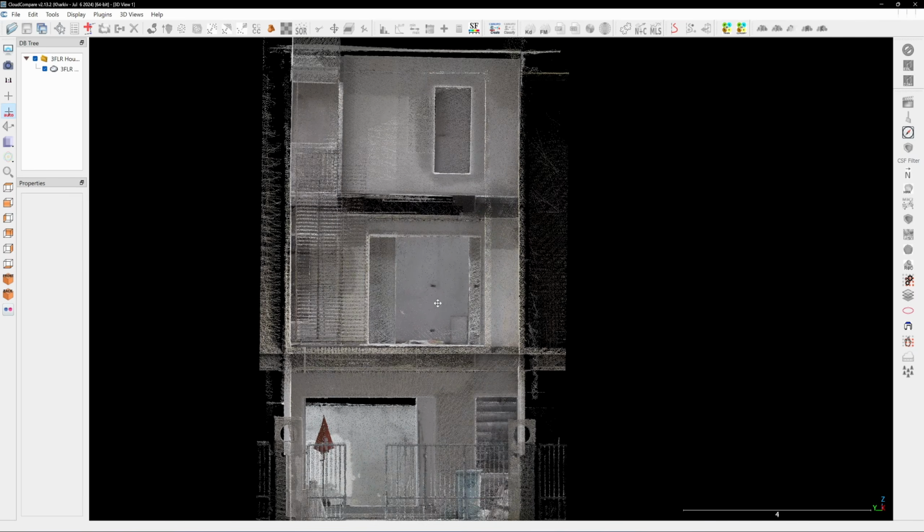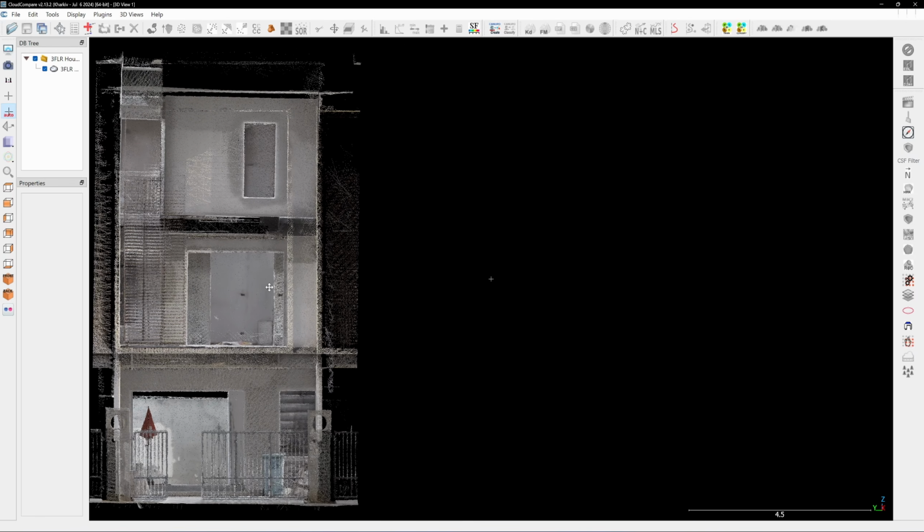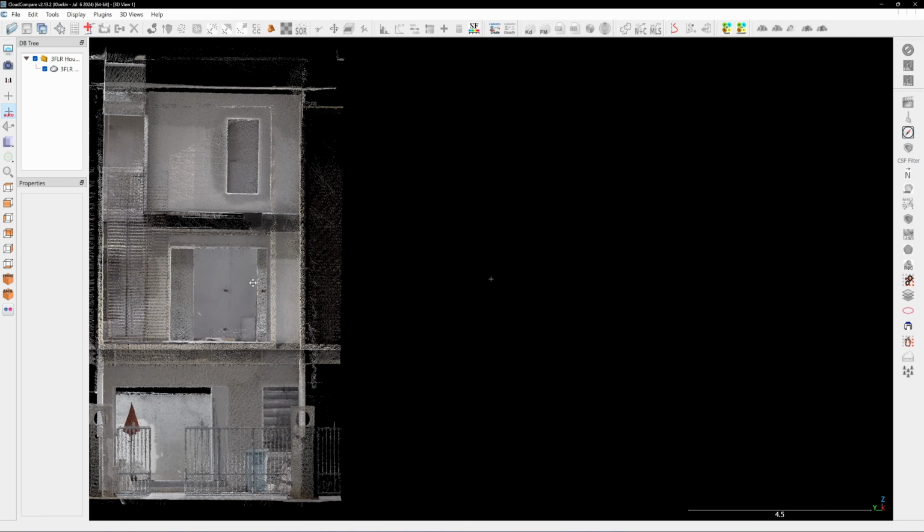Looking at the front view, I can clearly see the building isn't standing straight. It tilts to the right starting from the second floor. Both the second and the third floor are not level across the width of the building.